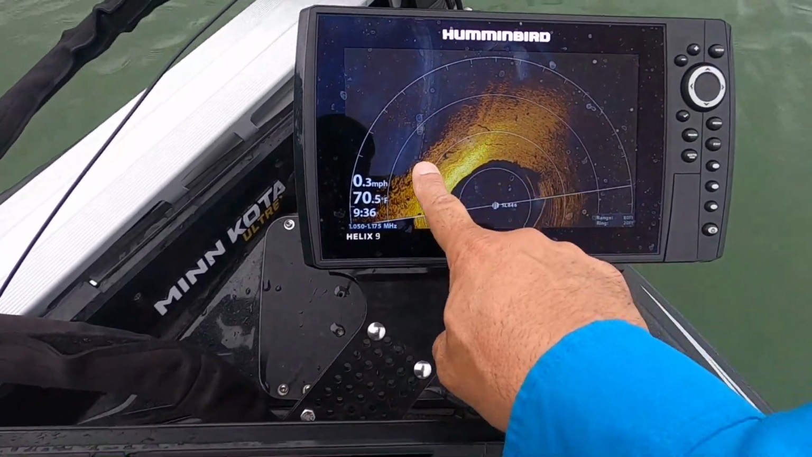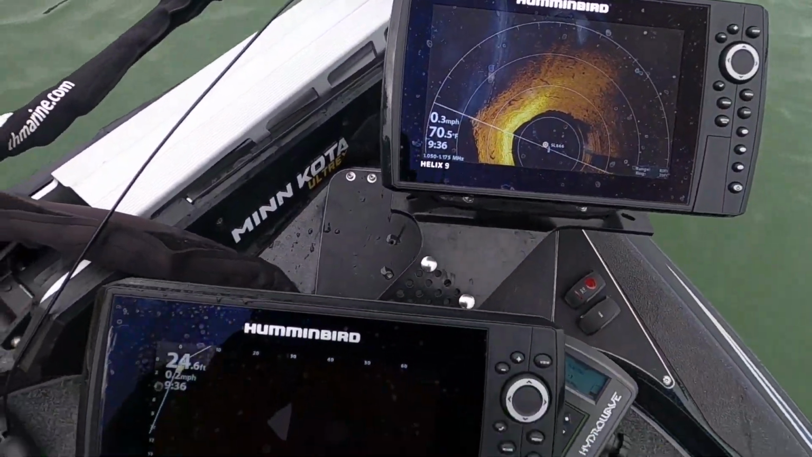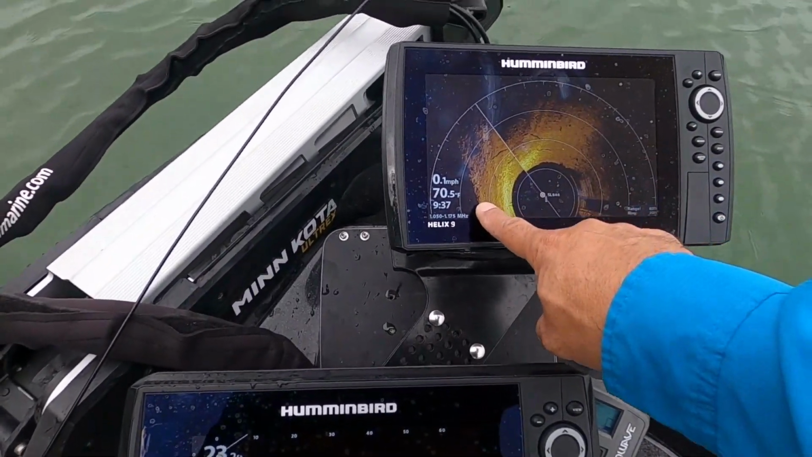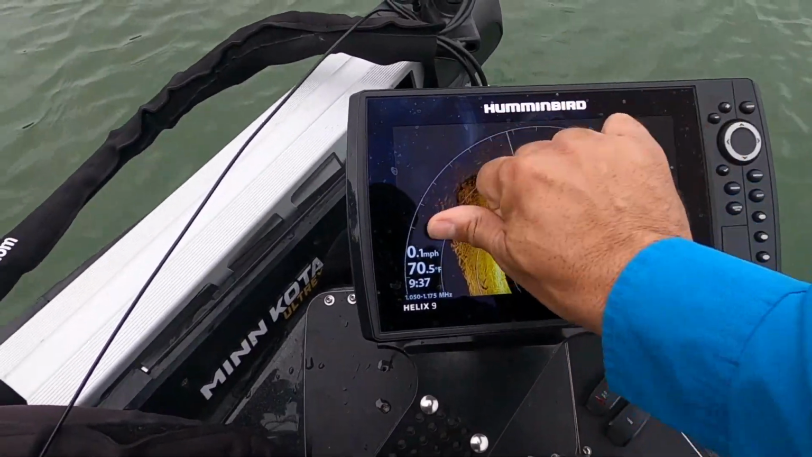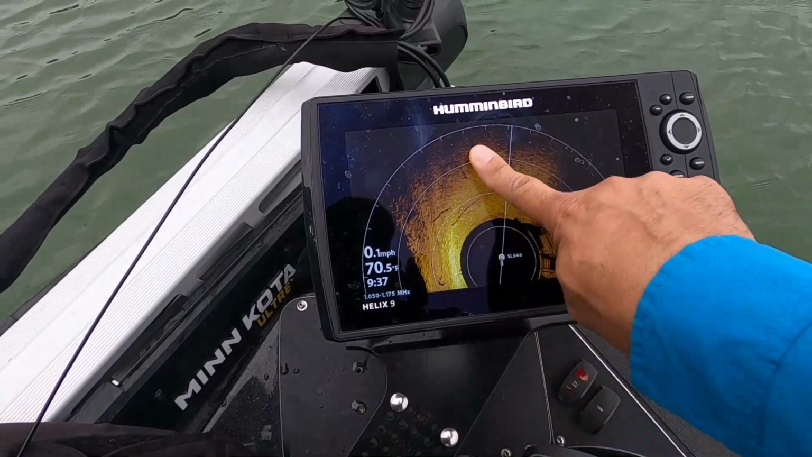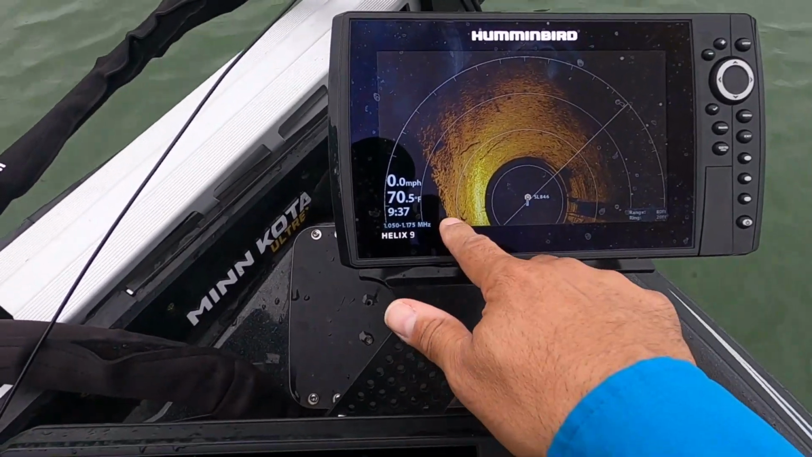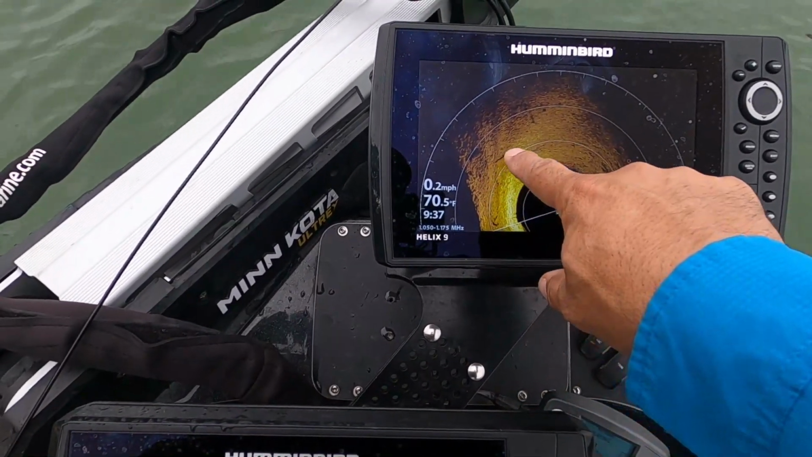Okay, this is what the bluff wall looks like. This is the wall right here on my left. I got it on spot lock right now, but the 360 stays still, so it should be good. You should be able to see that bluff wall right here. See if you can see some fish over here. Let me see. I'll clean this up a little bit. That might be a fish there. That might be a fish here. You can tell the boat doesn't move much, and you can see the structure.